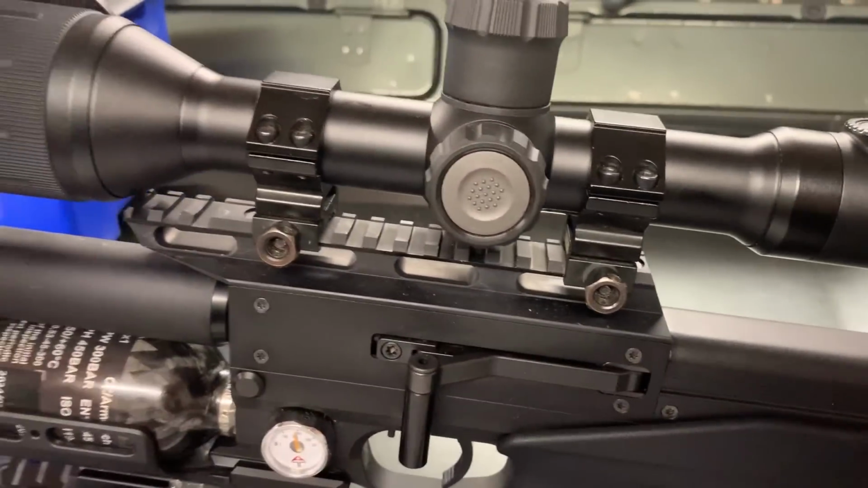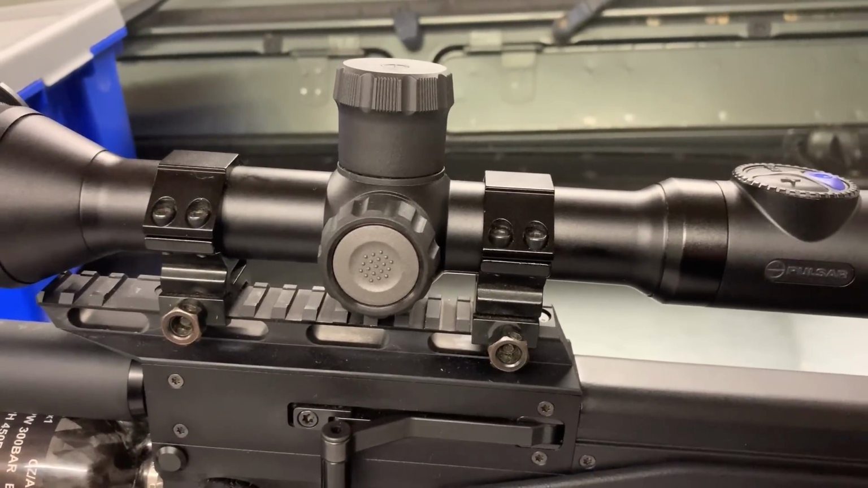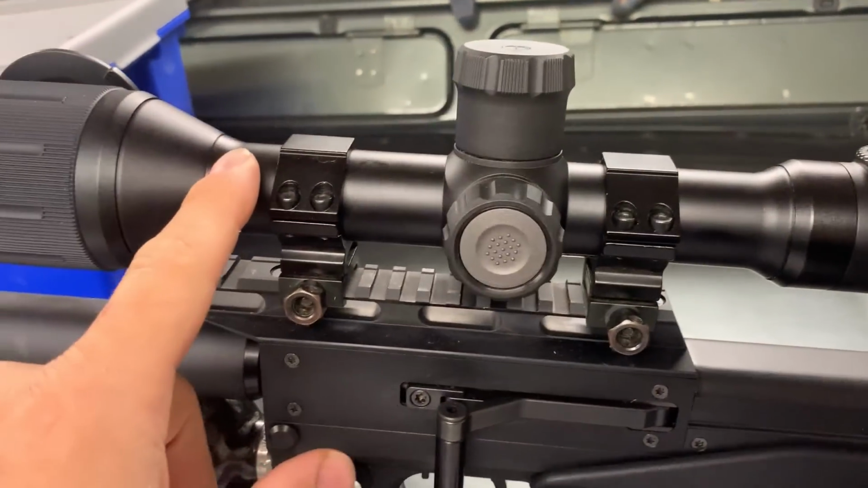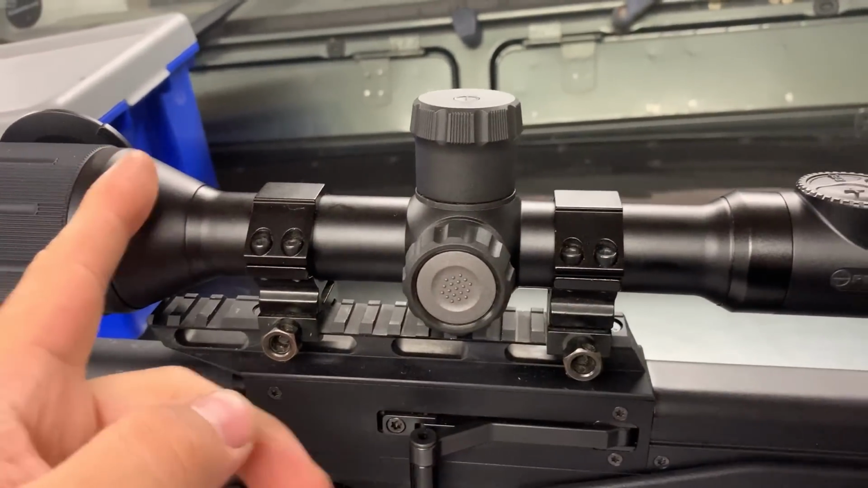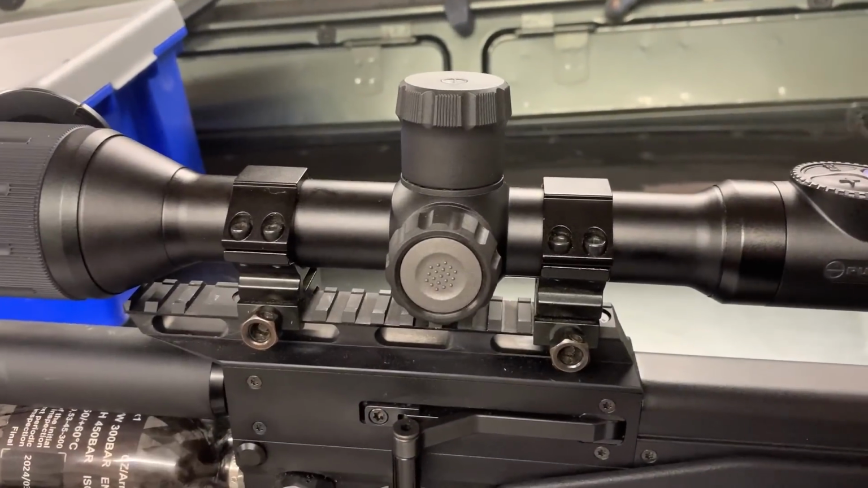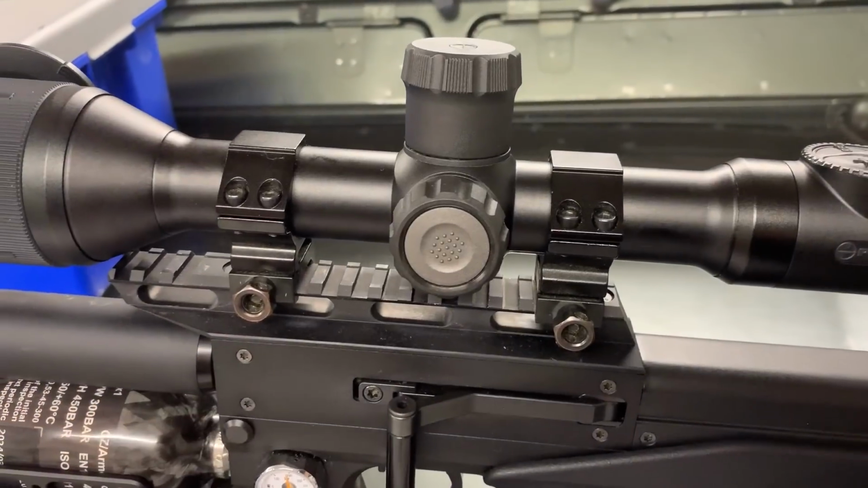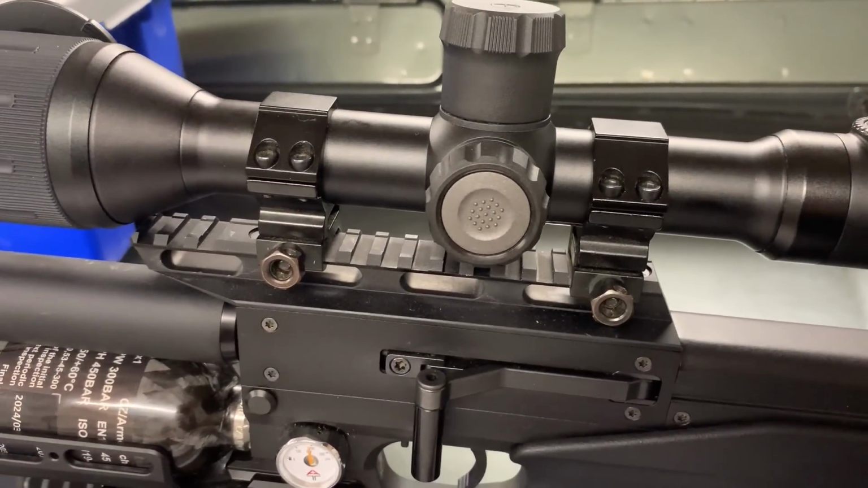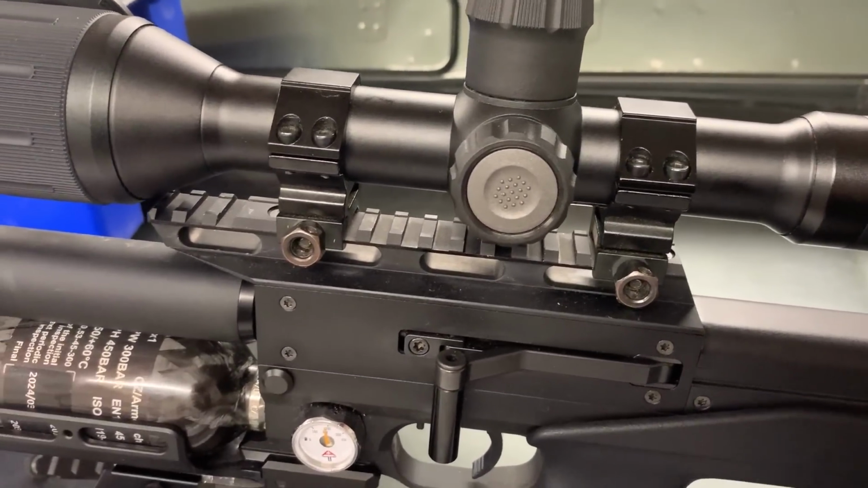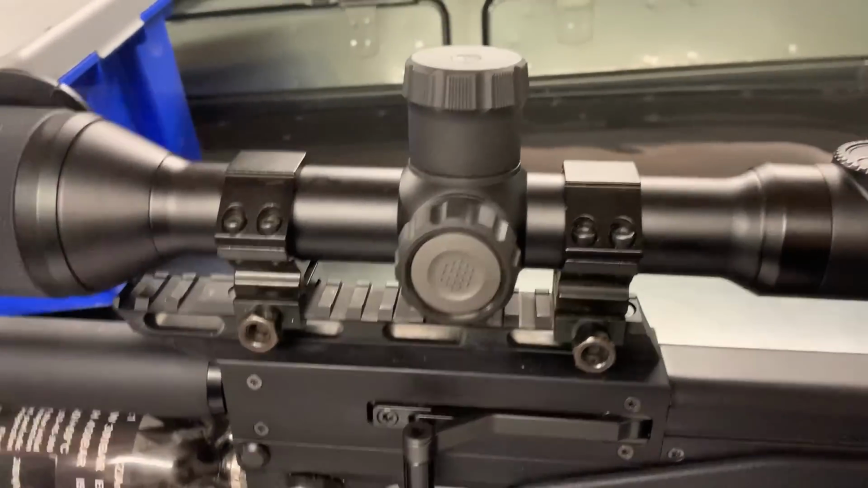Some people have said, why is it in this format? Why do you need it? Well, you don't need it, but there's benefits. You've got all this section of the tube where you can pull the eye relief back. You can use an offset mount and bring it back 30mm, costs nothing. You can use dovetail mounts, fit it straight to a dovetail action. No daft massive extension bars, no daft adapter blocks. You can use a Weaver mount to a Weaver mount, you can do whatever you want with it.